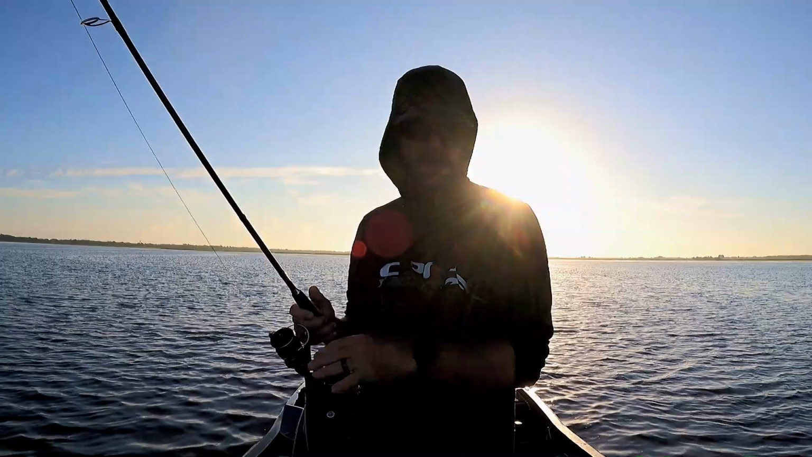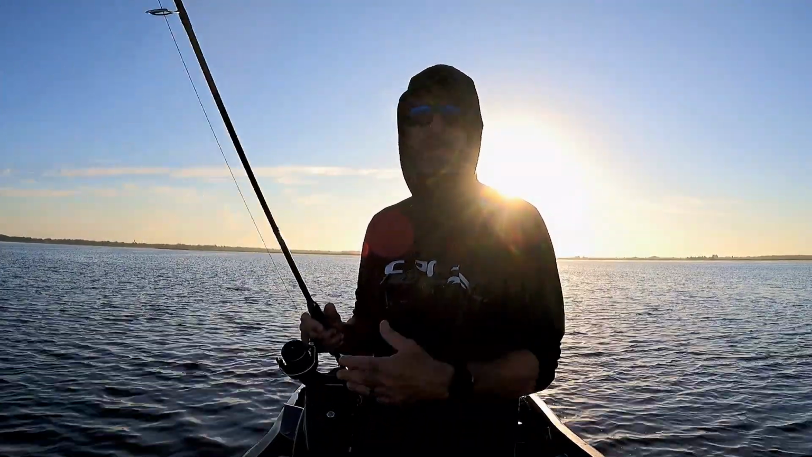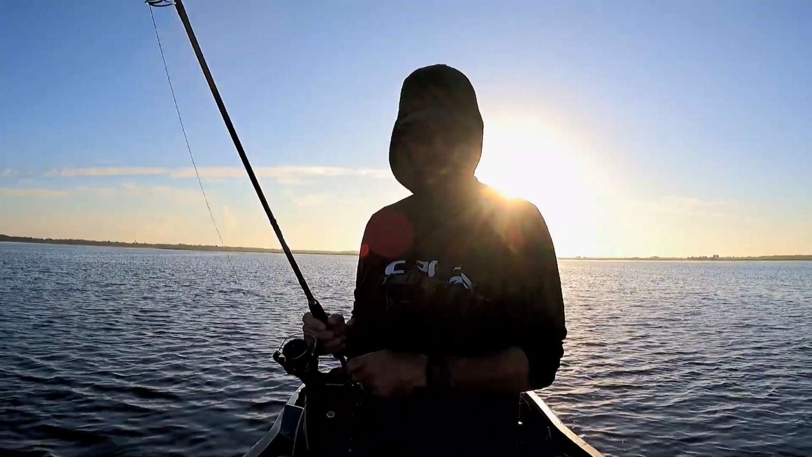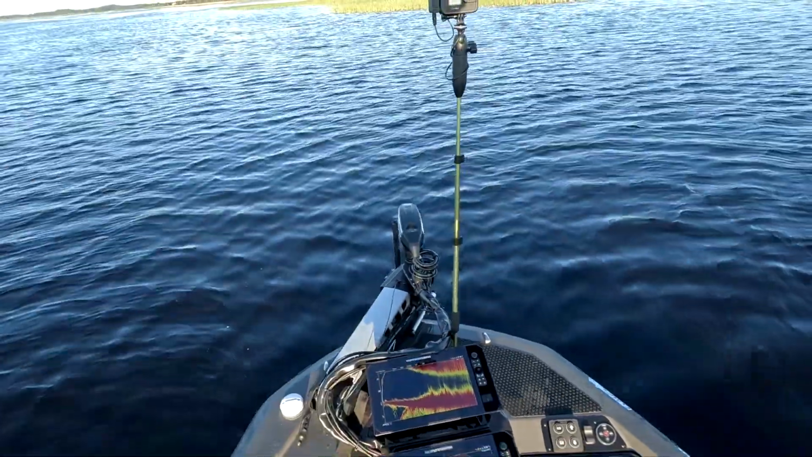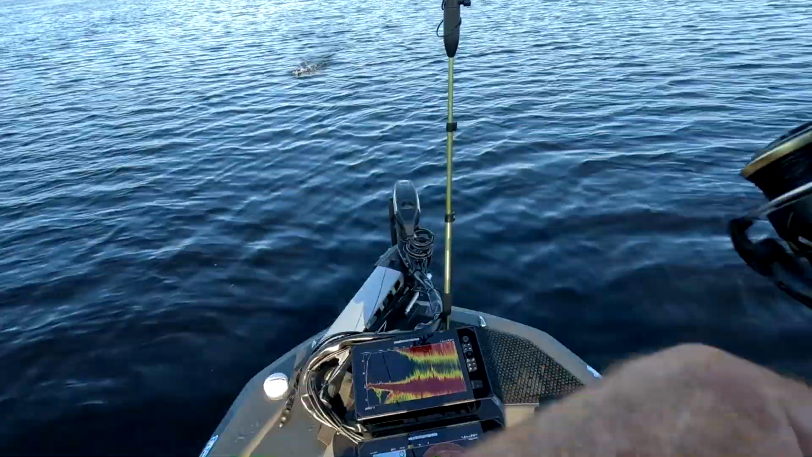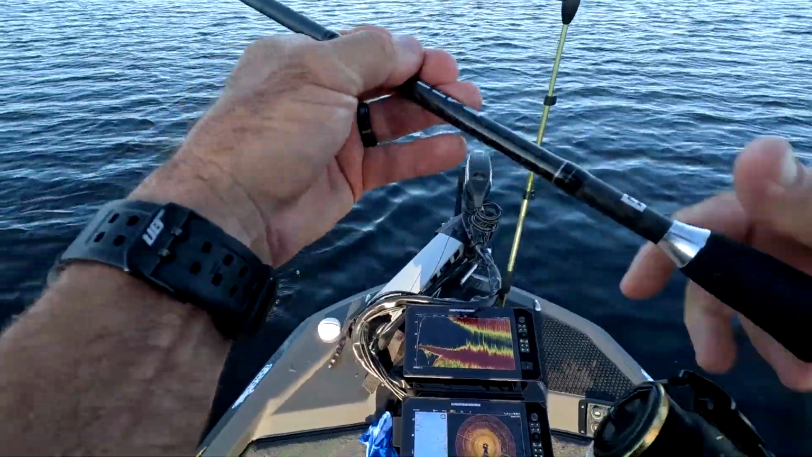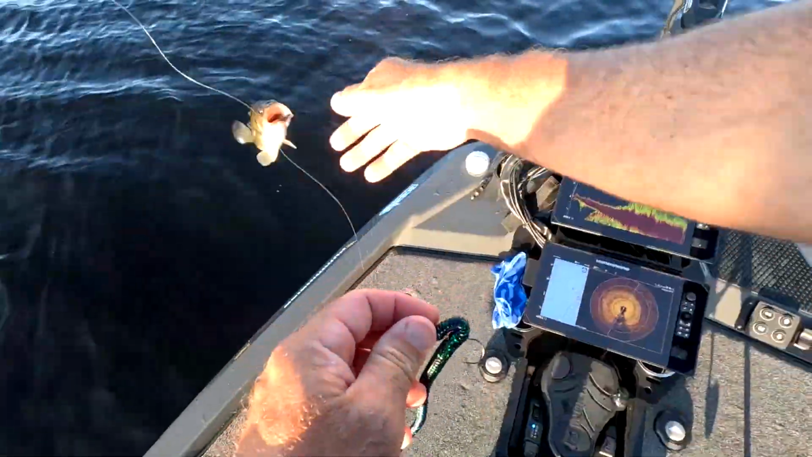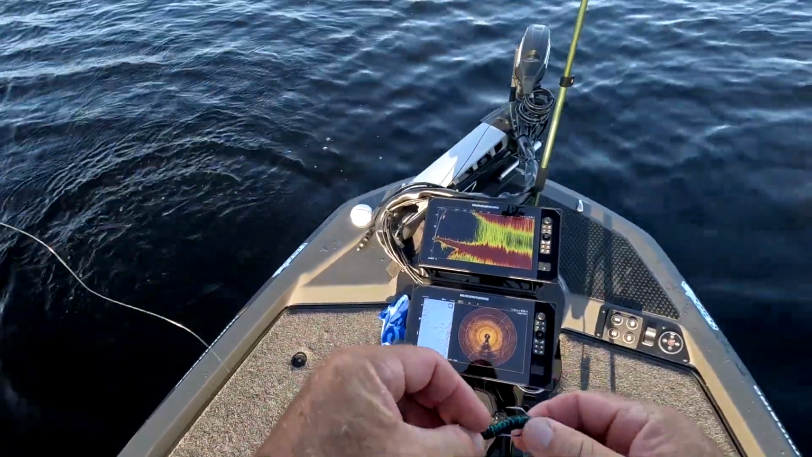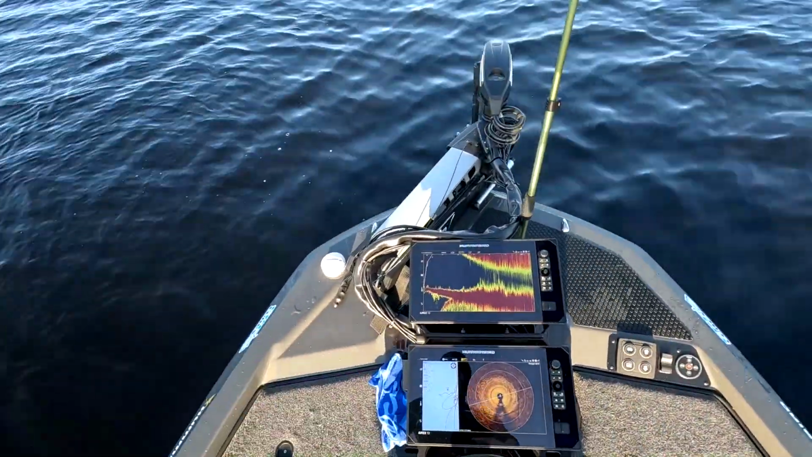They're kind of just running and gunning through here. But if I switch back to the shaky head, or Ned rig, whatever you want to call it, they'll hit it. Oh, I'm about to rip the rod out of my hand. And he's a little guy. Just a little guy.